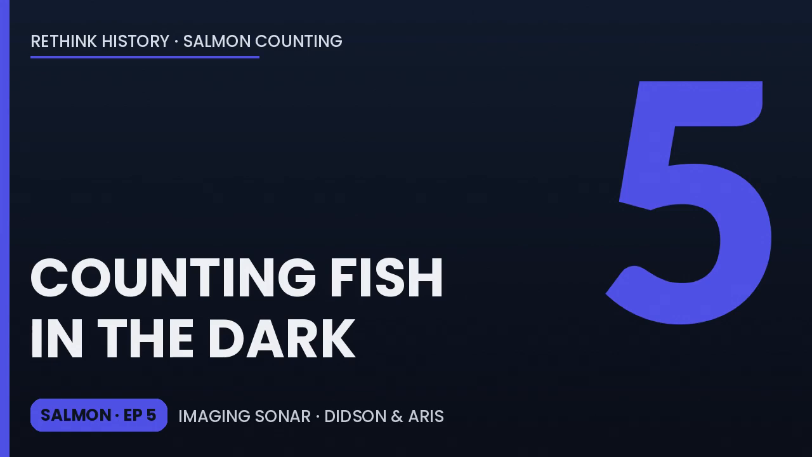Exactly. But what about the range? Did it fix the 100-foot blind spot? It did, and what is fascinating here is the sheer raw power of the split beam.